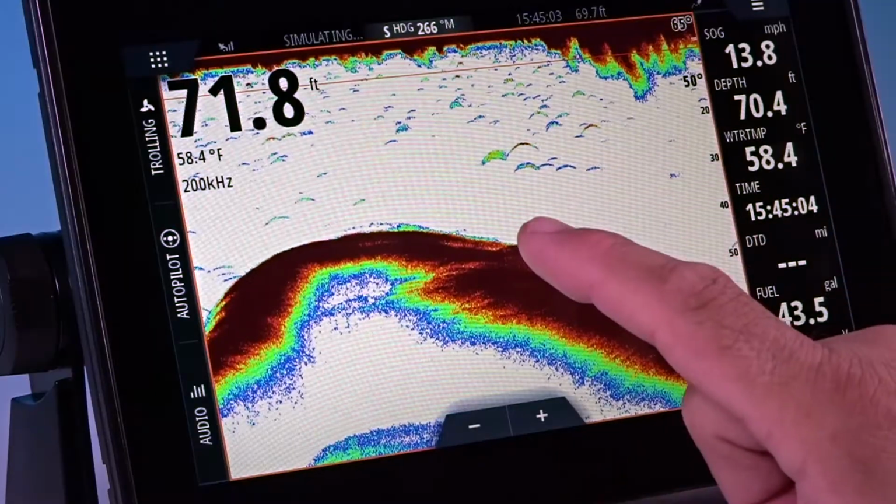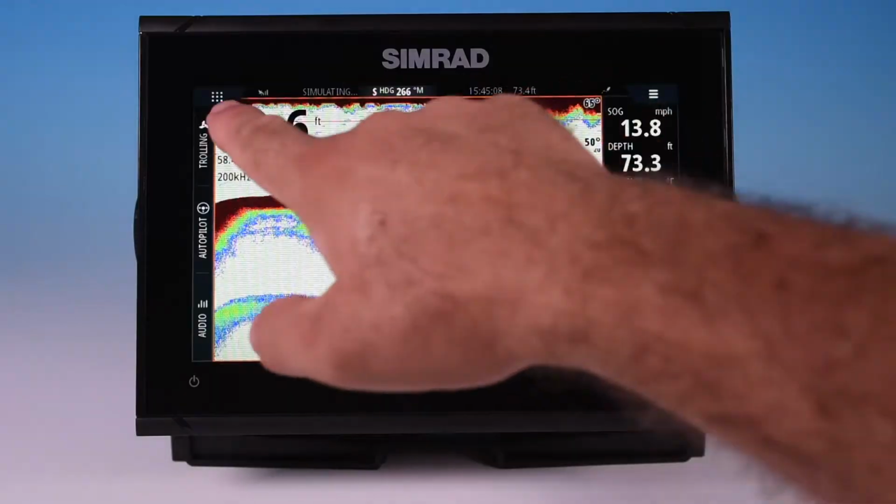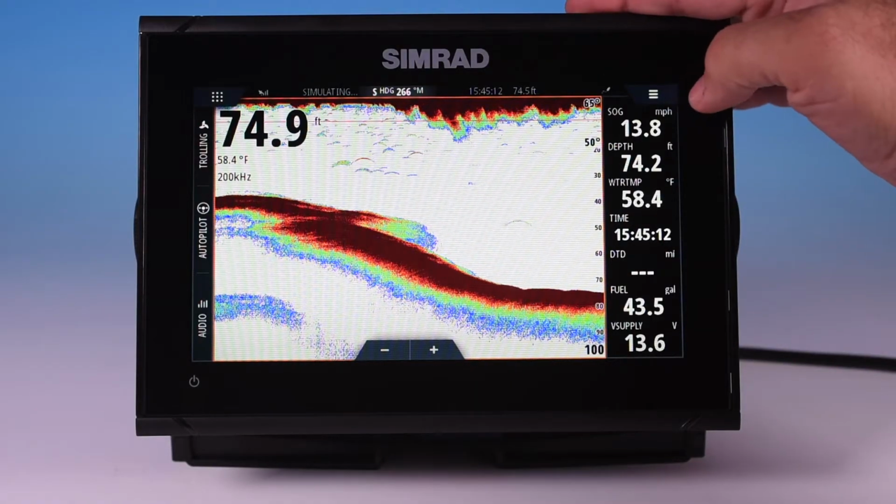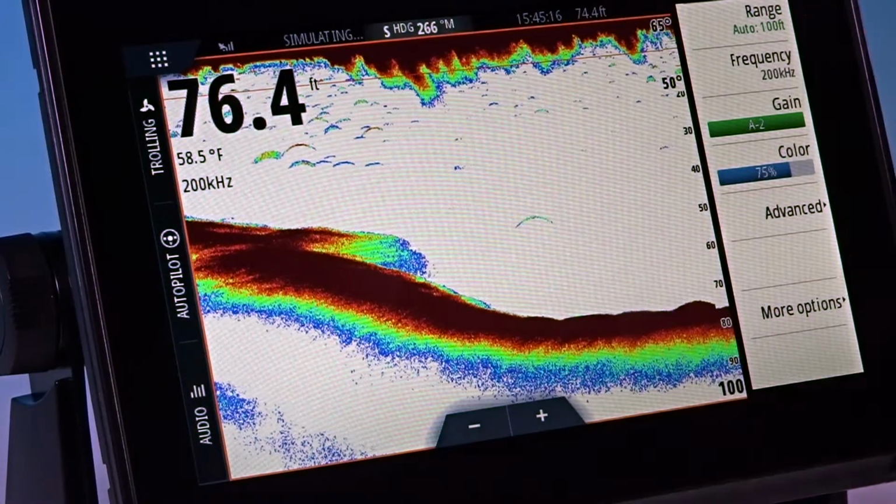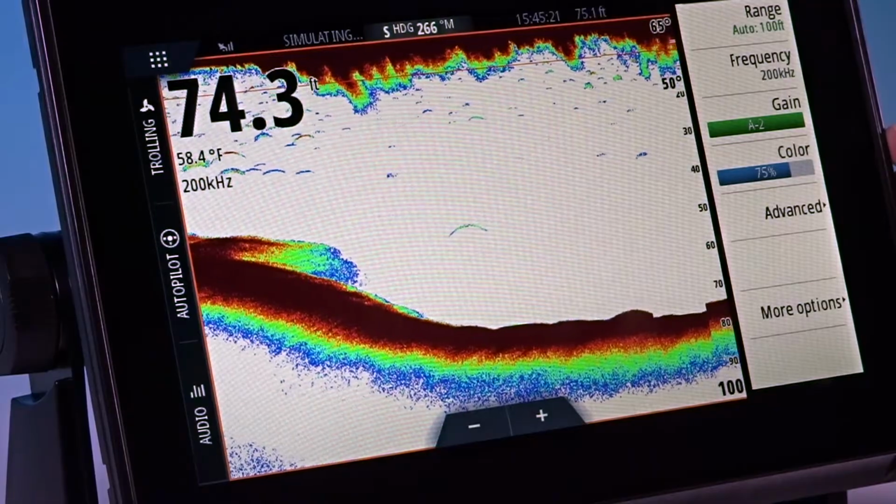Now if I go back and I tap the screen, you notice how the barrier on the outside, the border here, is orange. So if I were to hit the menu button again, it's going to give me the menu options for the sounder screen itself. So let's go through these.